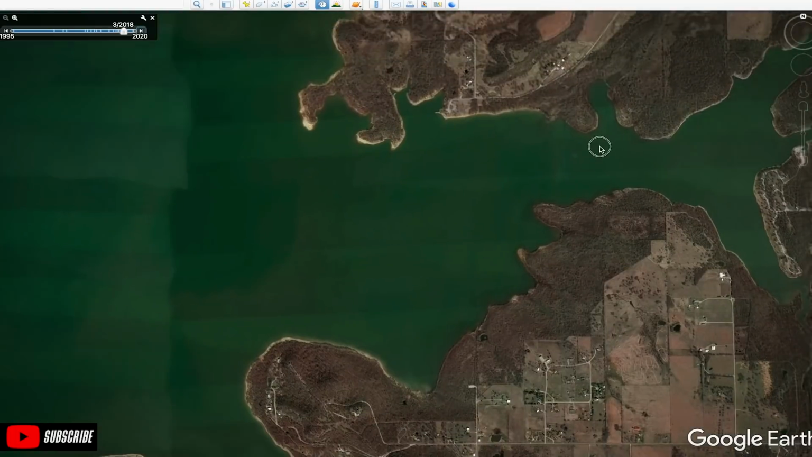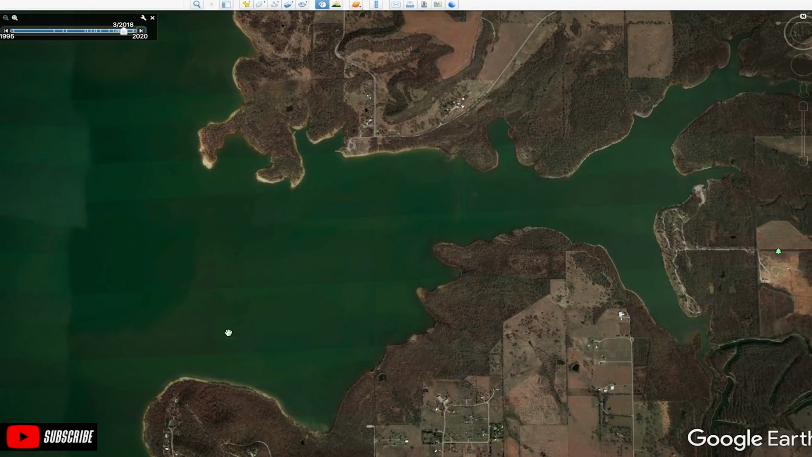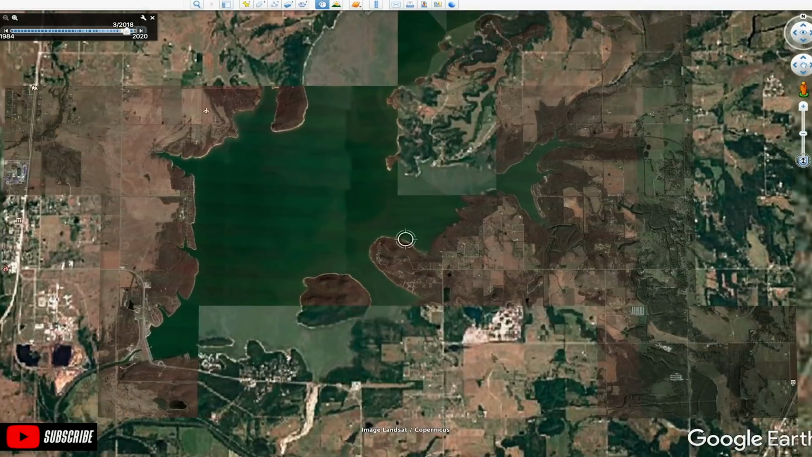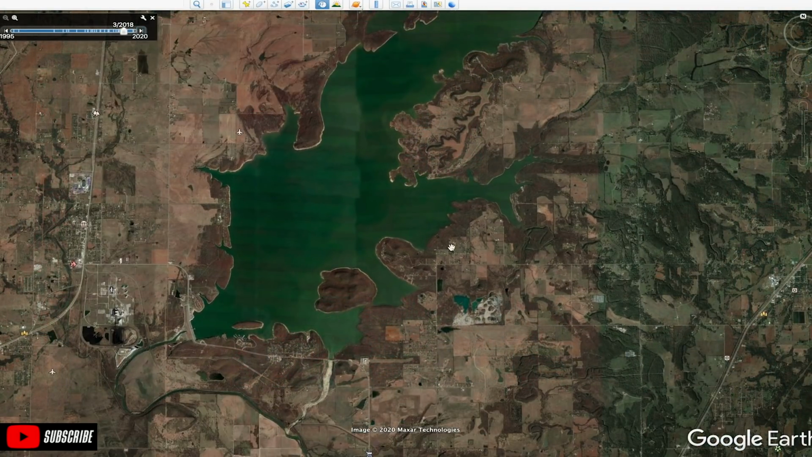So the lake that I'm choosing here is Oologah Lake. It's basically a 24,000 acre lake. This creek arm that I'm gonna fish is Blue Creek. It's kind of just on the lower end of the lake. It's not a monstrous creek arm, just to zoom out here. This is it right here. This creek arm right here is Blue Creek. I'm gonna spend my whole series, multiple episodes, right here.